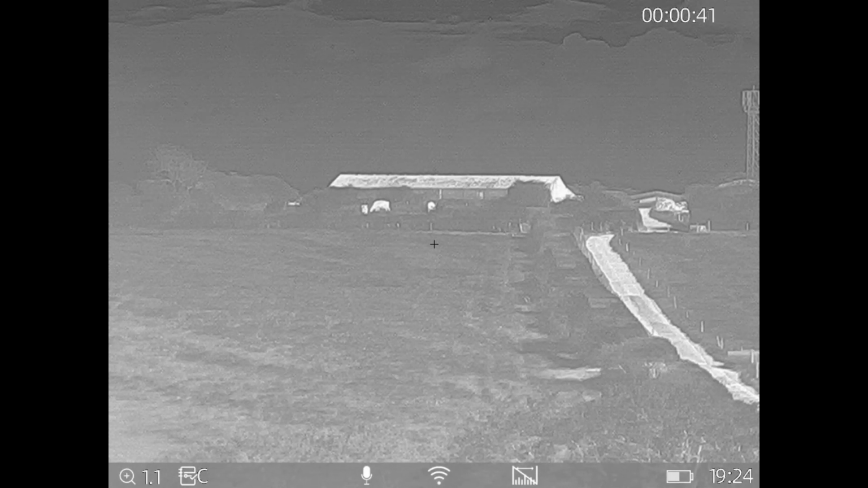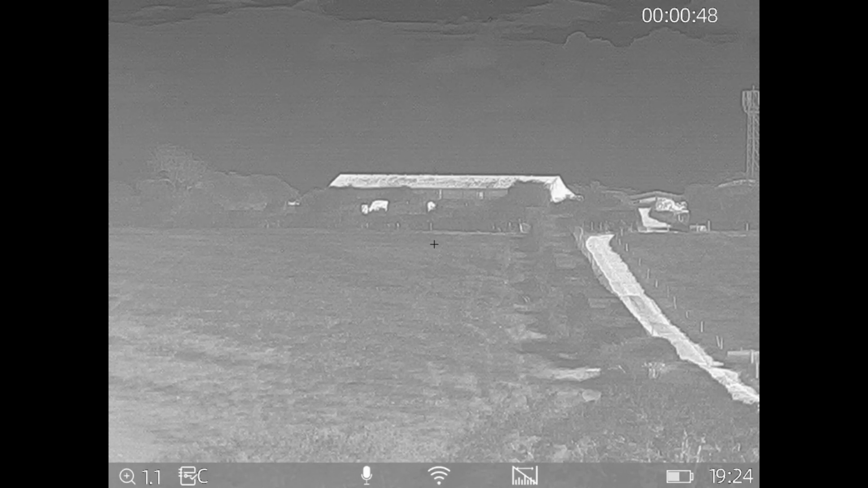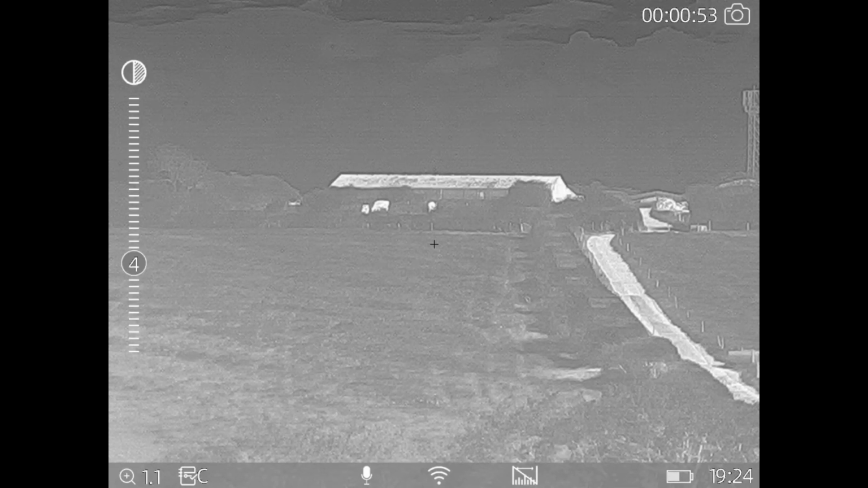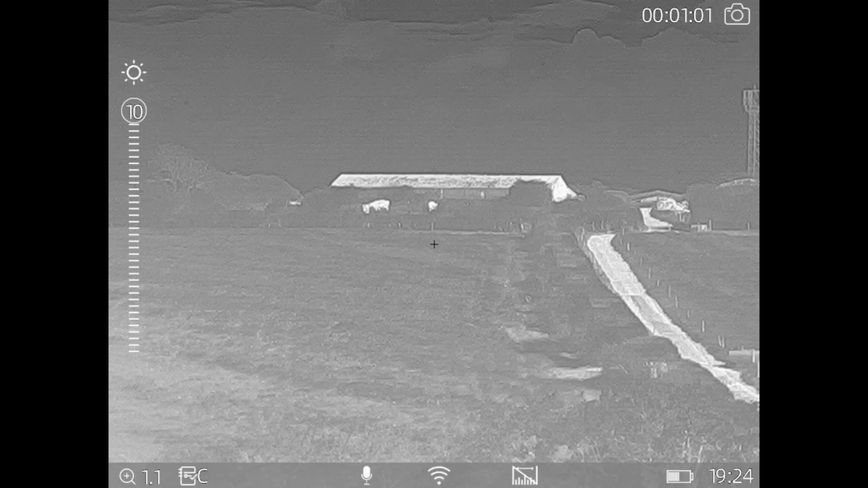So as I covered in the unboxing video, you've got the left hand button here, the left hand elevation turret, right? So a quick press of that will bring up your quick access for color and for light saturation. But another press, there you go, that's brightness and that.